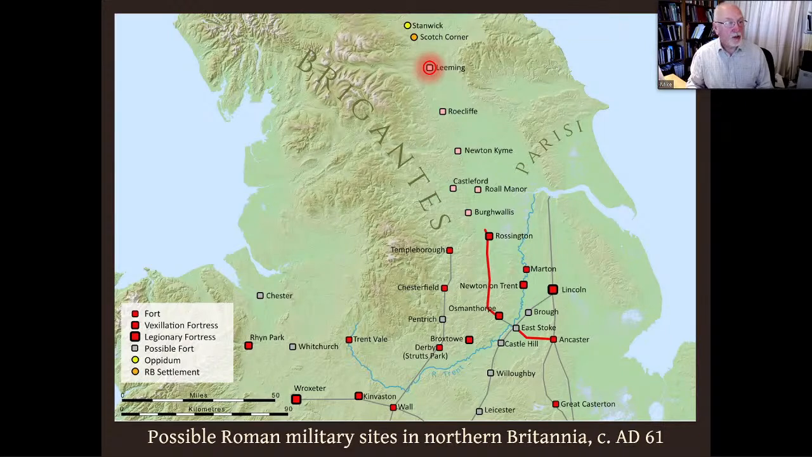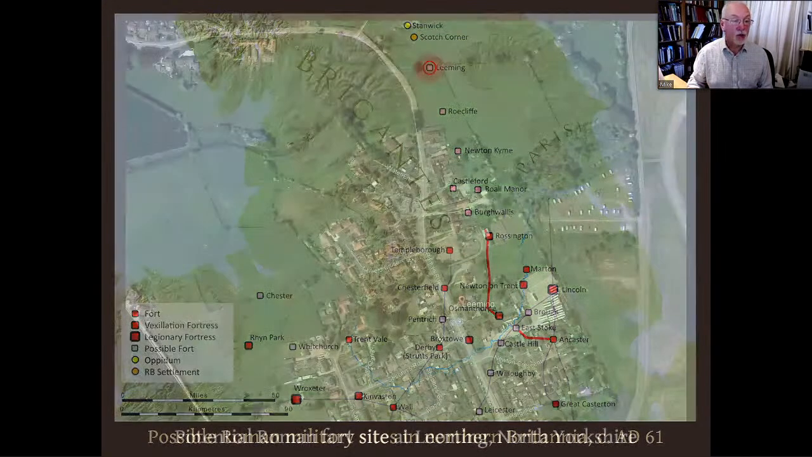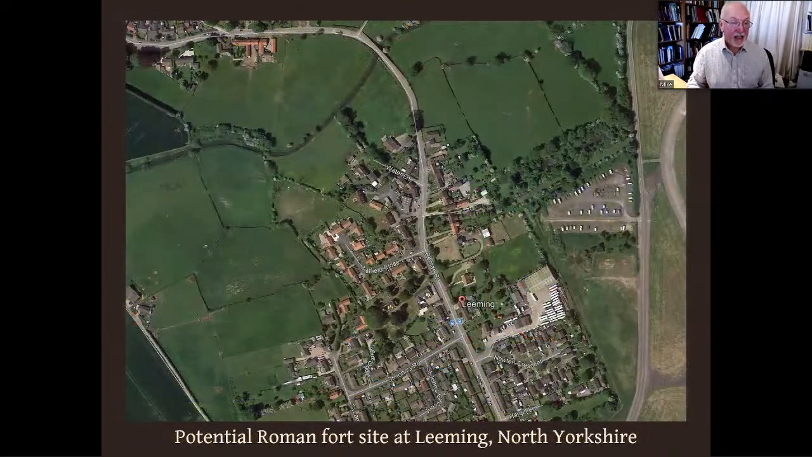So we end up looking for a site that's next to a watercourse, as most Roman forts are, and the only one that fits the bill is Leeming, which is perfectly placed between Rowcliffe and Stanwick. Unfortunately, it is the likely site is there.